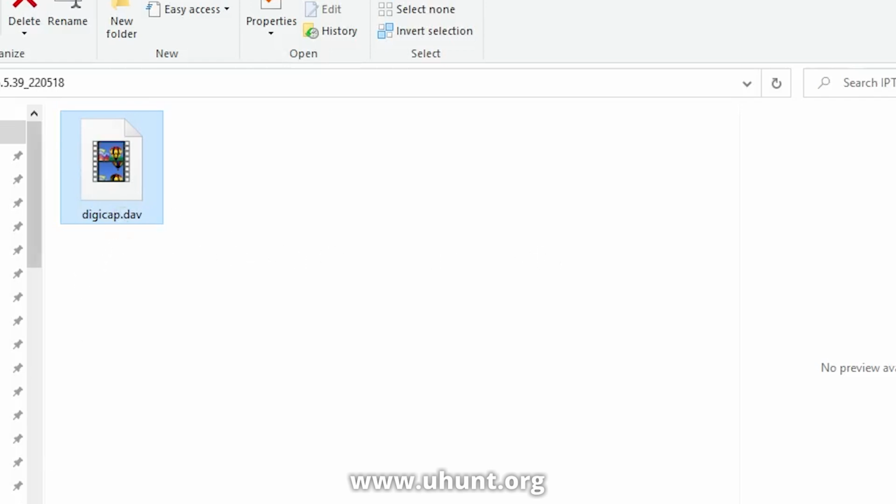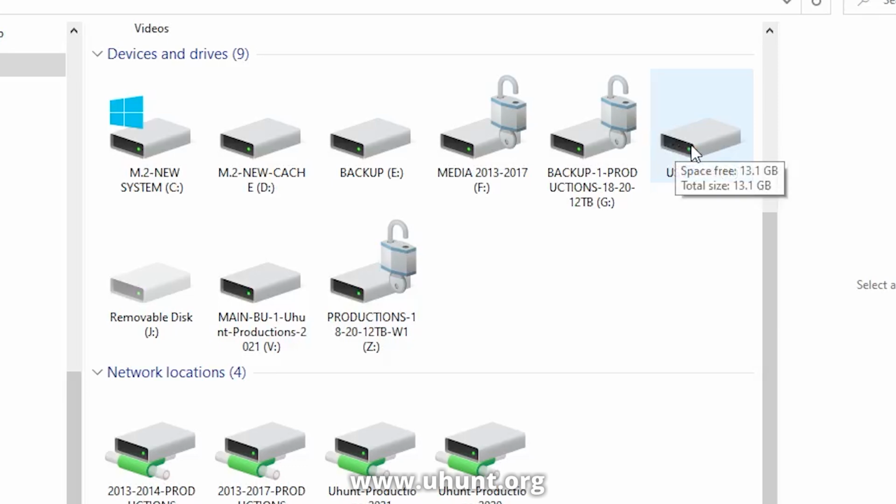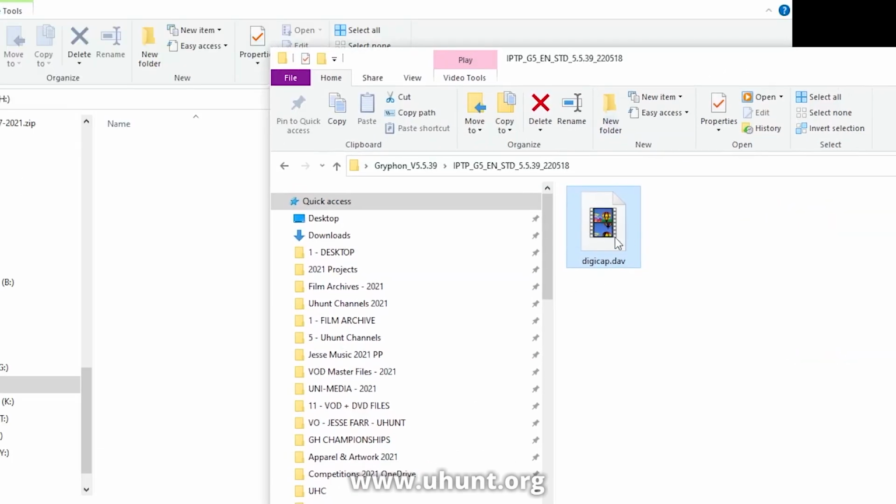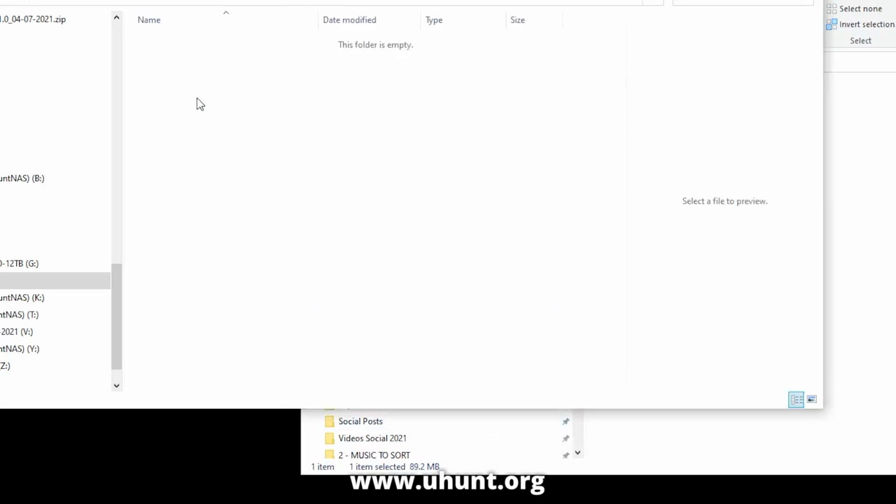So what we do now, we open up This PC or My Computer, depending on your Windows version, and then we go to our USB drive. In this case I have nothing in there because I haven't recorded any videos on this device. So what we need to do is either drag and drop that update into the USB drive, or we can copy and paste it. Right, there it is.